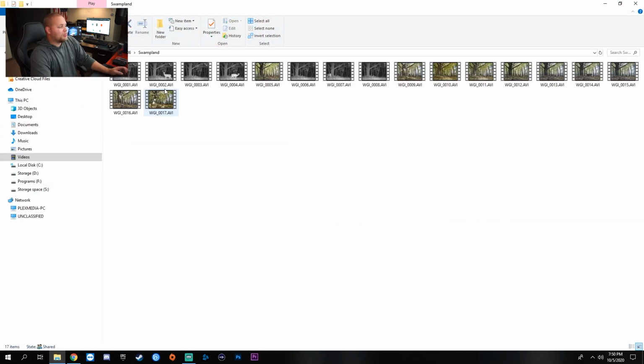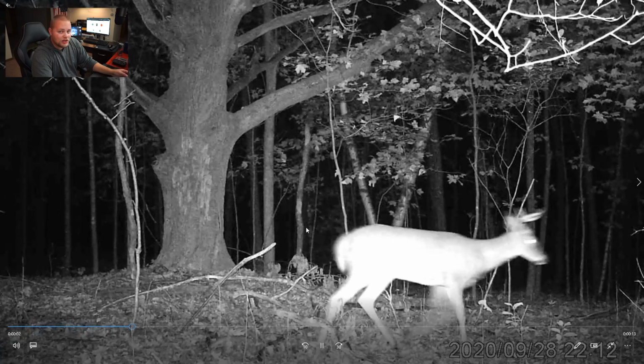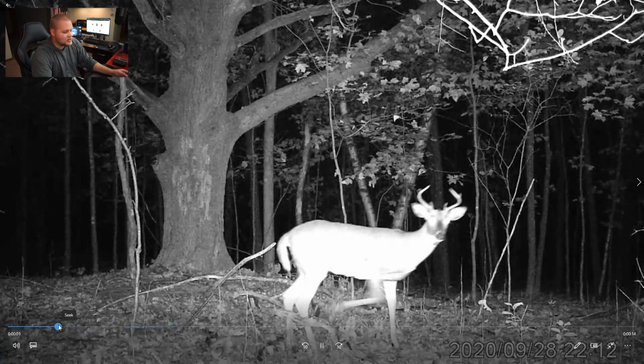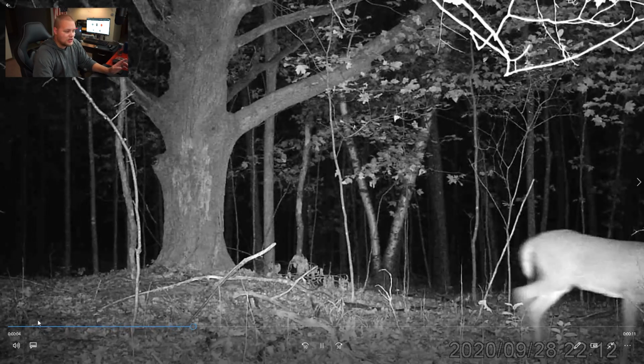So let's move to Swampland, which has been quite disappointing, but I always expect it to be. I expect no shooters out there until November. So I always just put the cameras out and I just ignore whatever's showing up. But there is some to share out here. They're moving through. So this is pretty much right where I shot my buck last year.